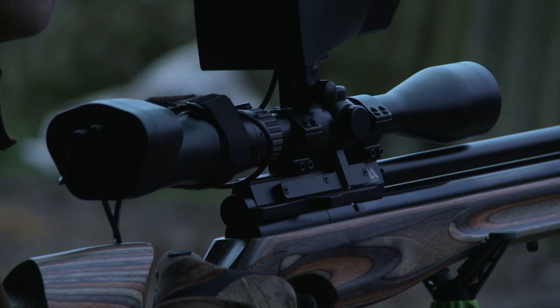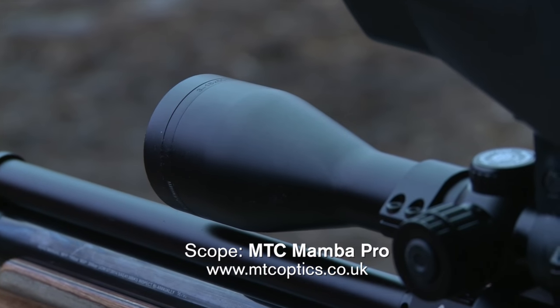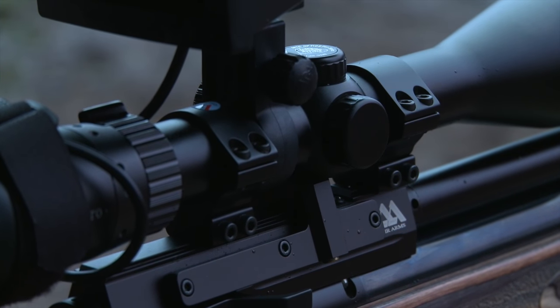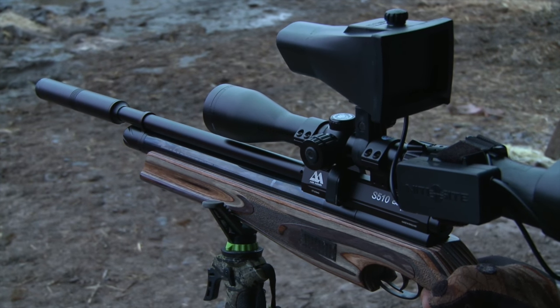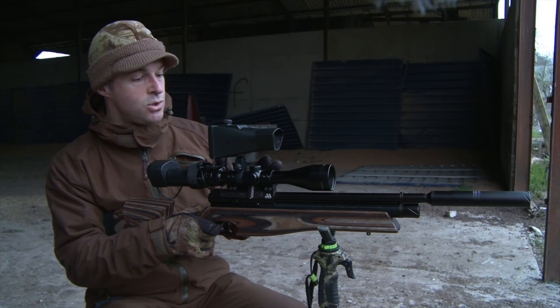The scope is an MTC Mamba Pro, which seems to work pretty well with night vision add-ons. That's on there with sports match mounts, and the NV unit tonight is the NiteSite r-tek Viper. It is a brilliant add-on, and the great thing is that because it's on my day scope, all of my aiming points are exactly the same as usual.